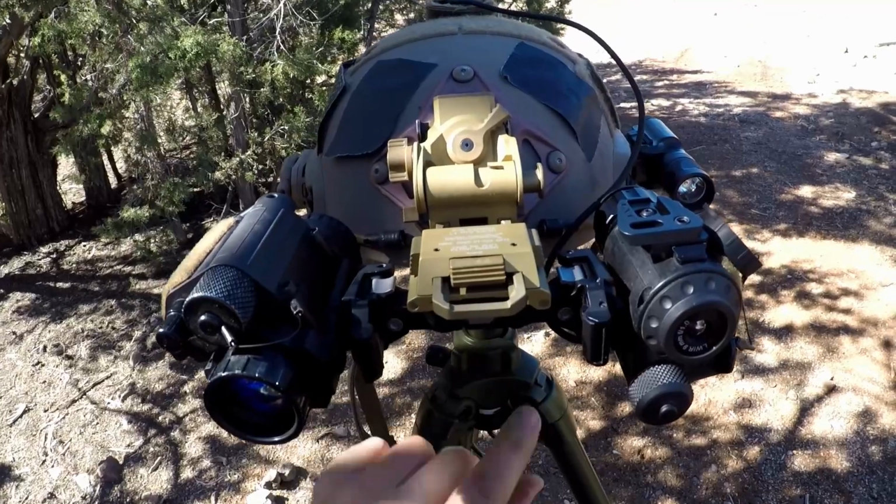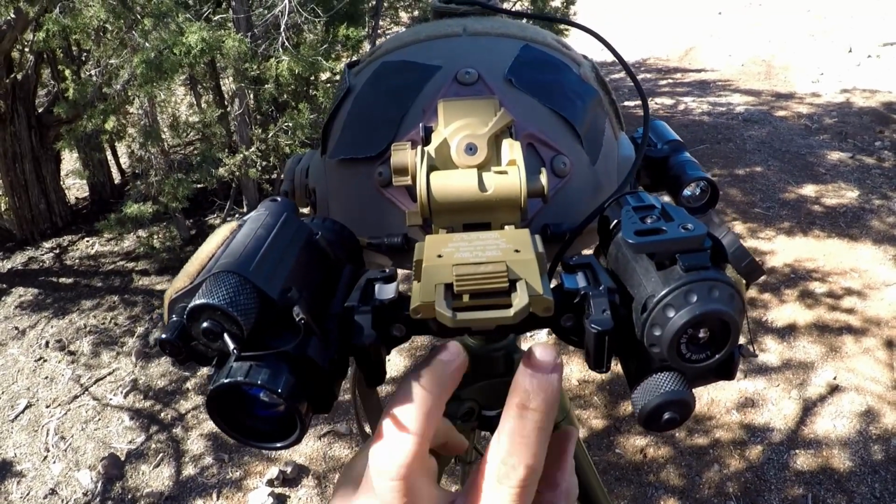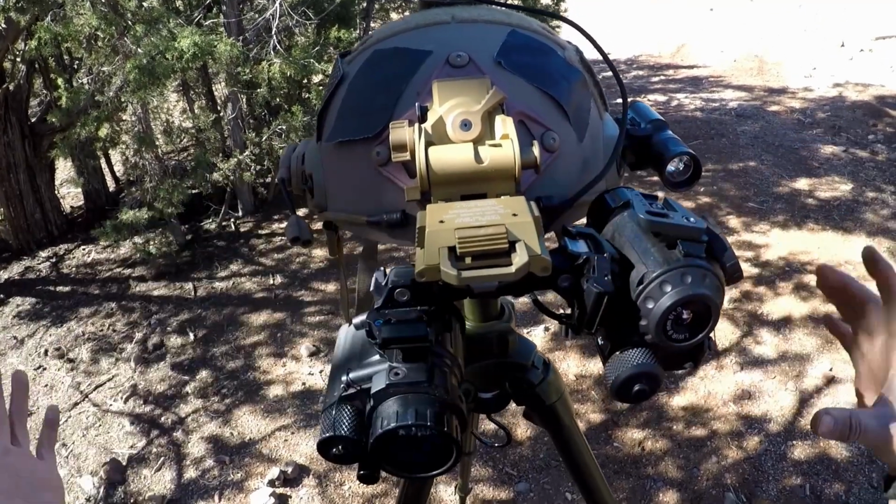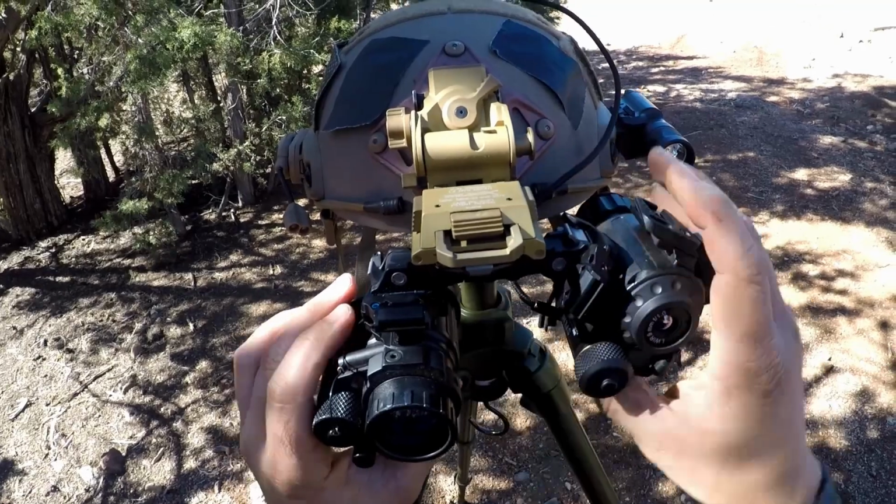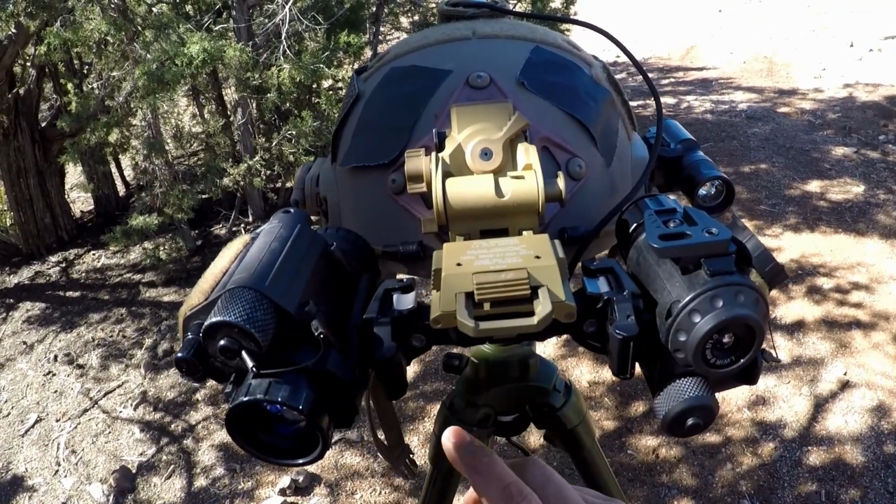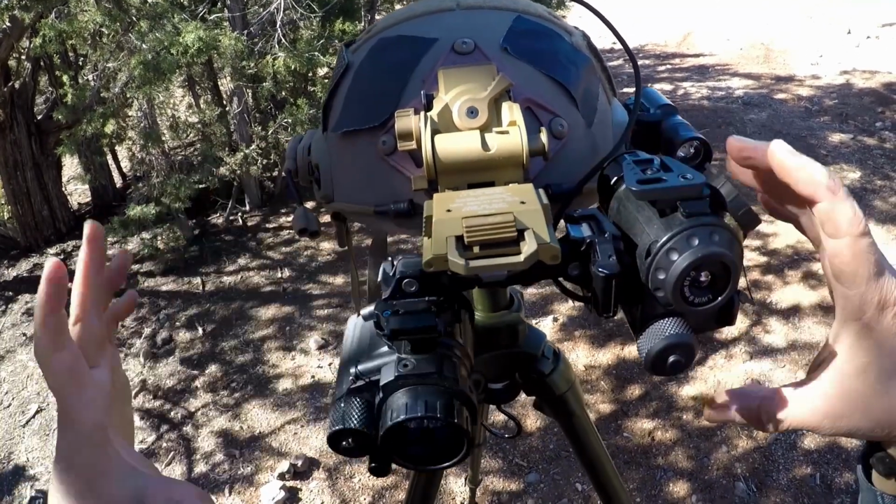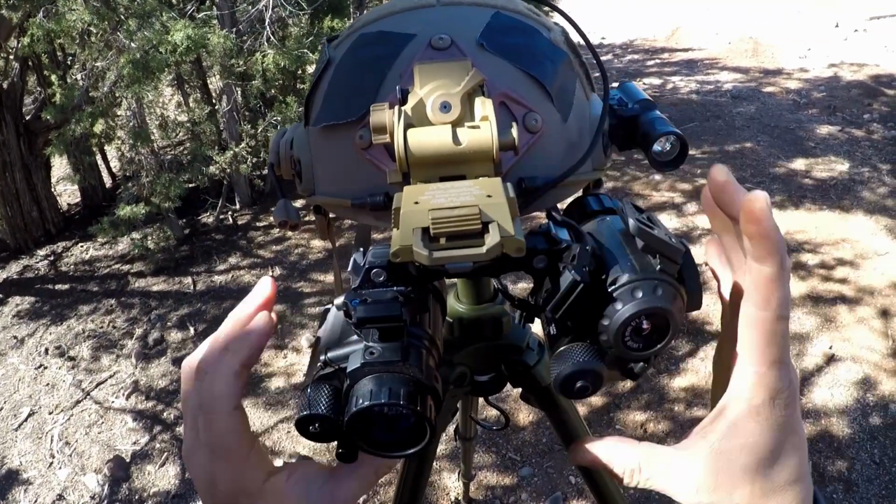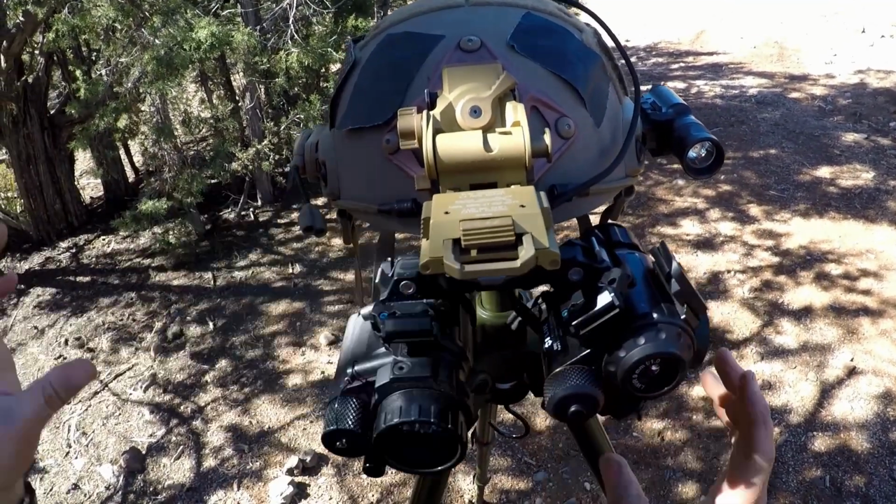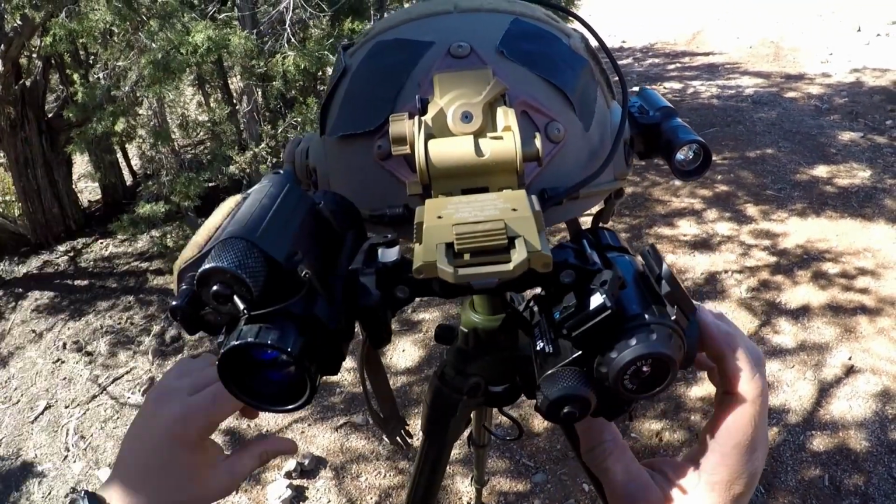The KVC bridge, as awesome as it is, does have some potential issues that could develop, namely the friction of the hinges. When I picked up this bridge, it was used. However, it didn't have much wear on it, and this side used to stay up just like this one does, where I don't have to lock this one out. I can just move it out of the way. This side now has gotten so loose that I have to lock it out every time.